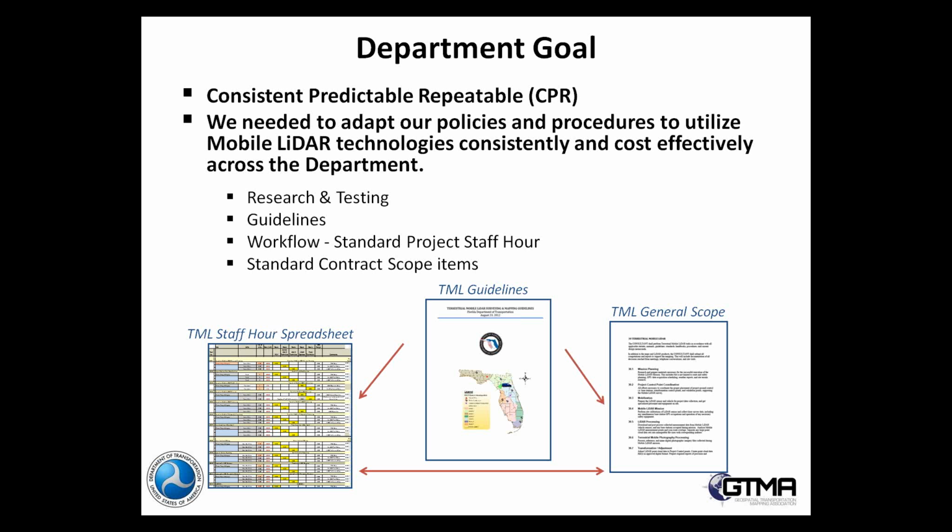And that's part of the challenge of the Surveying and Mapping Office and the State Surveyor: to bring some consistency, at least as far as policies and procedures are concerned. Some of the main components, I think challenges that everyone is going to have in an organization, are research and testing.